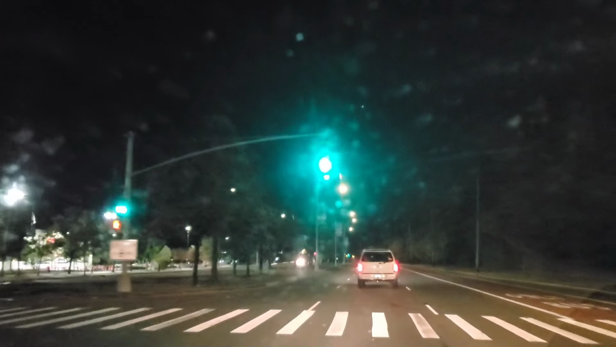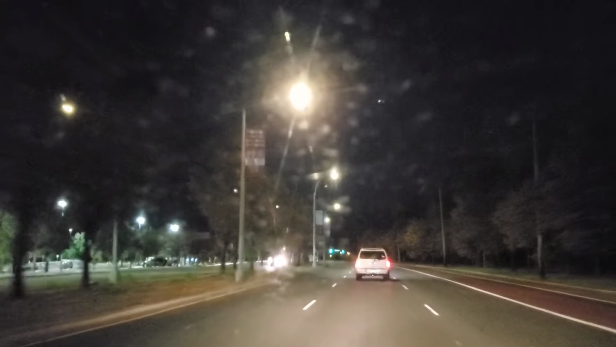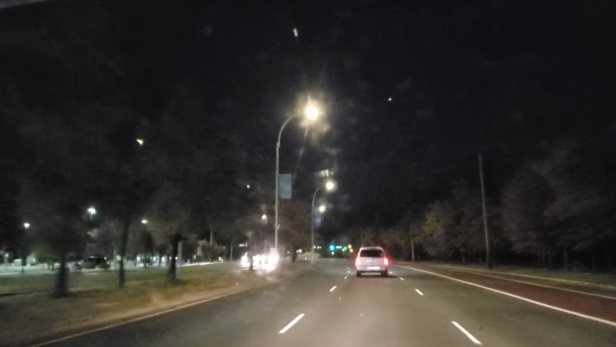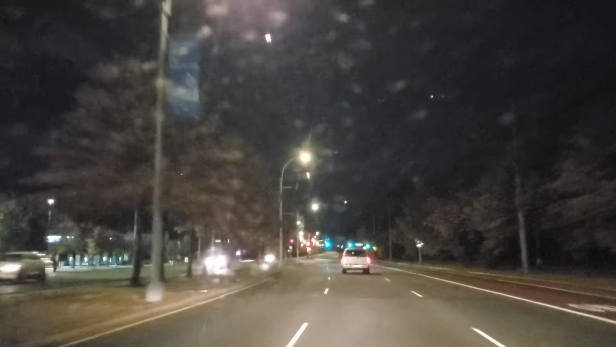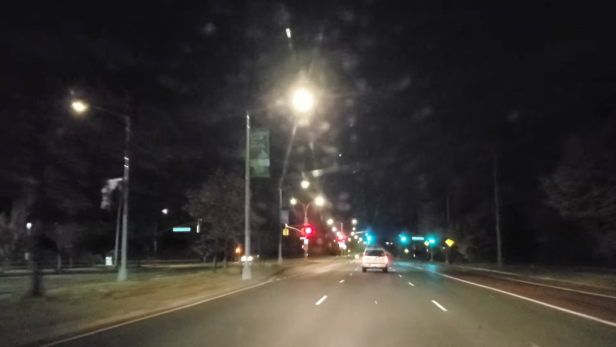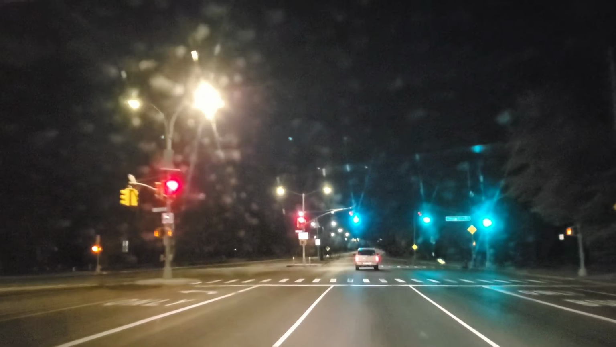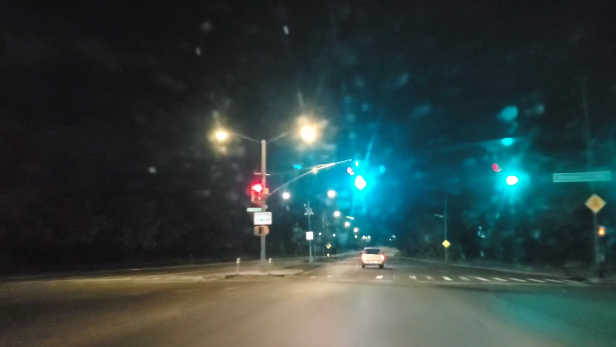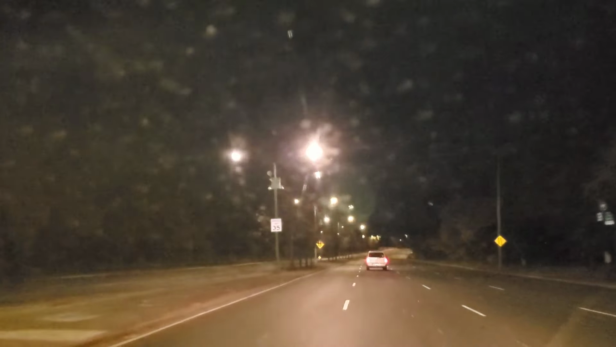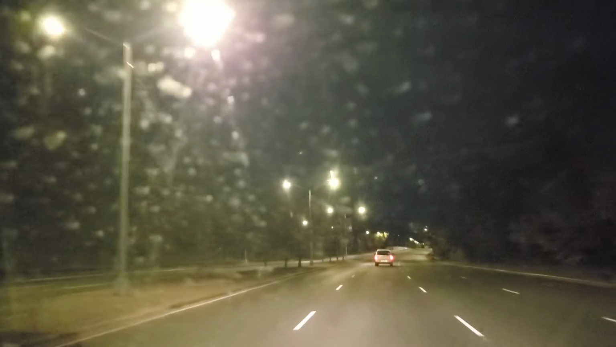Costco on the left. This Costco has their own gas station. Tire shop, gas station. Now to the right, back to marshland. In fact, to the left is marshland.